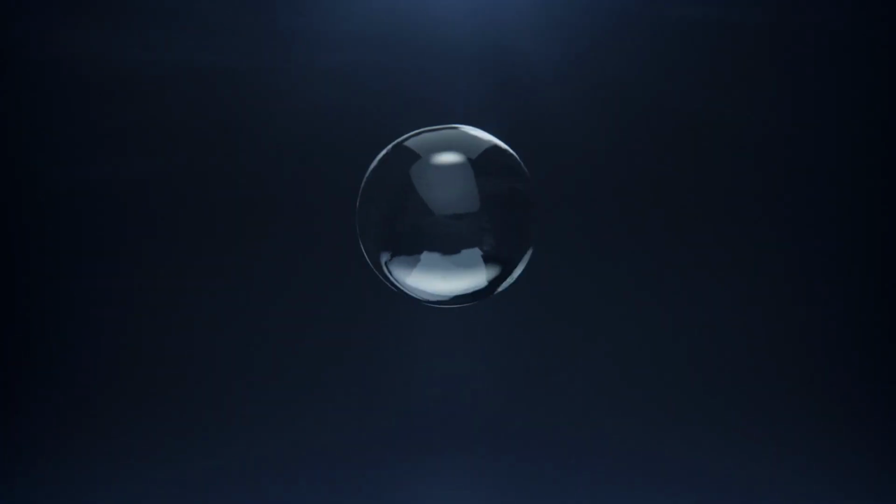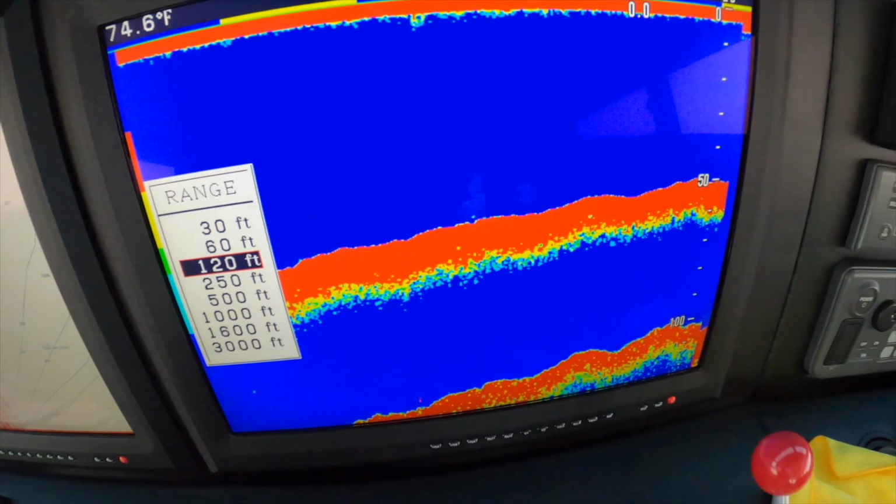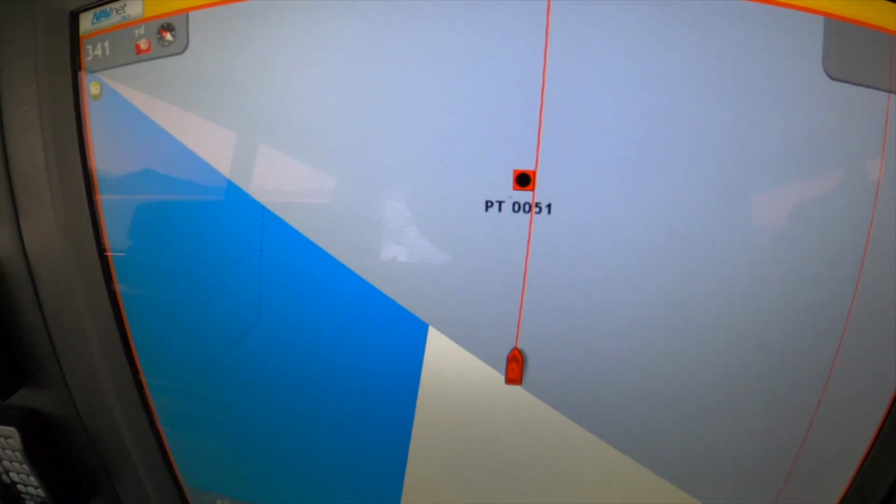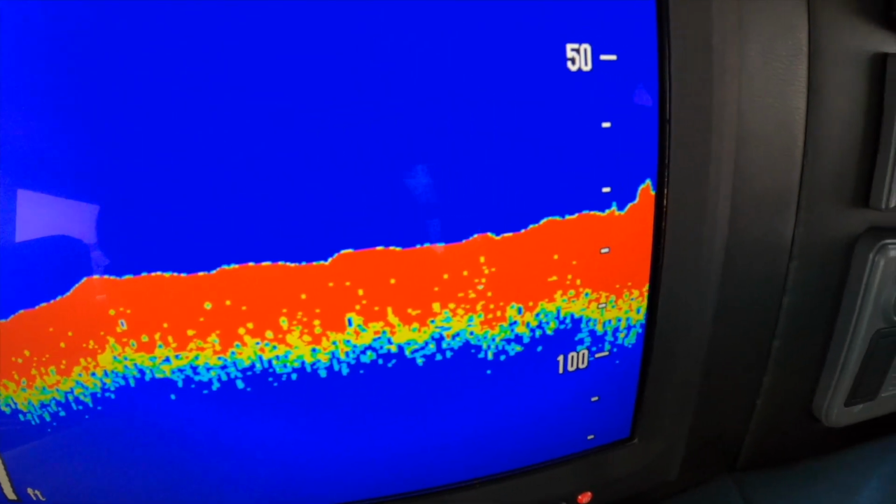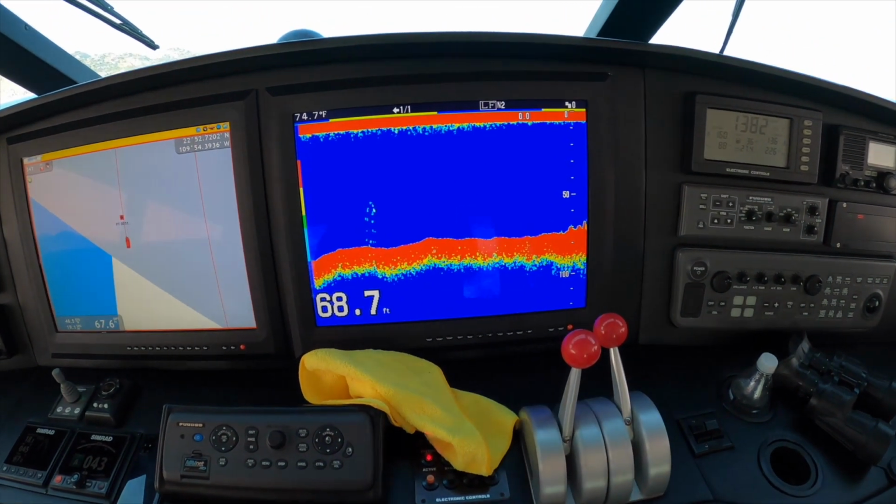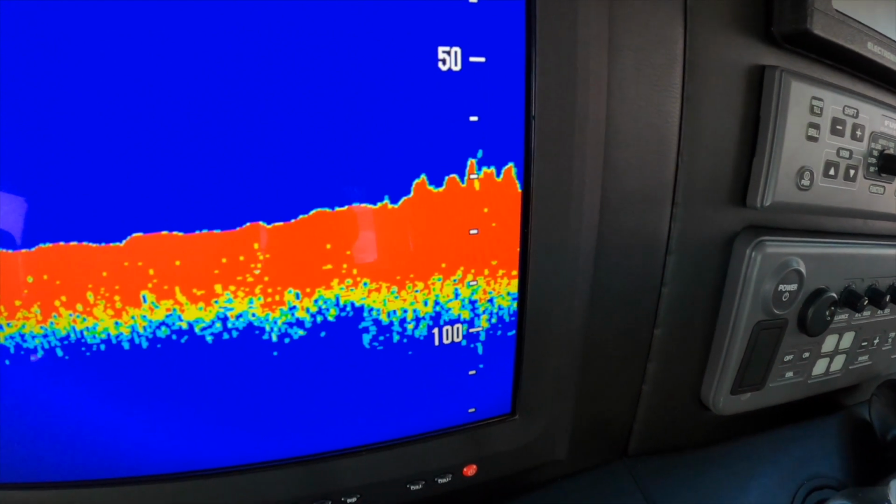Today is all about locating those yellowtail to fish the dropper loop or the surface iron. So we're going to show you, there's the fish finder. Here we are coming up on the spot. As we start to get closer now, we slow down, and now you can start to see the hard bottom. This, where the red's getting thicker, that means the bottom's getting harder. That lets me know I'm coming up on the spot right now.